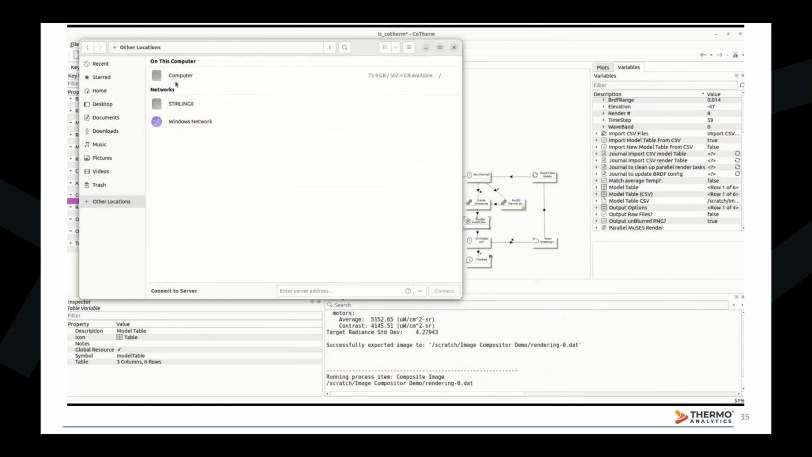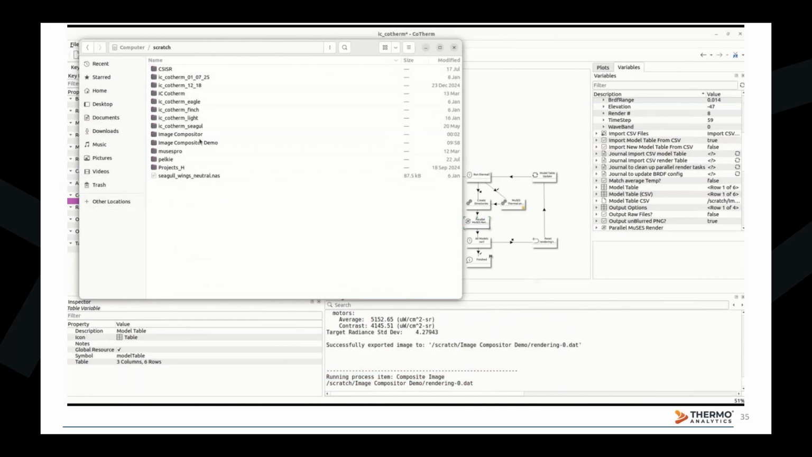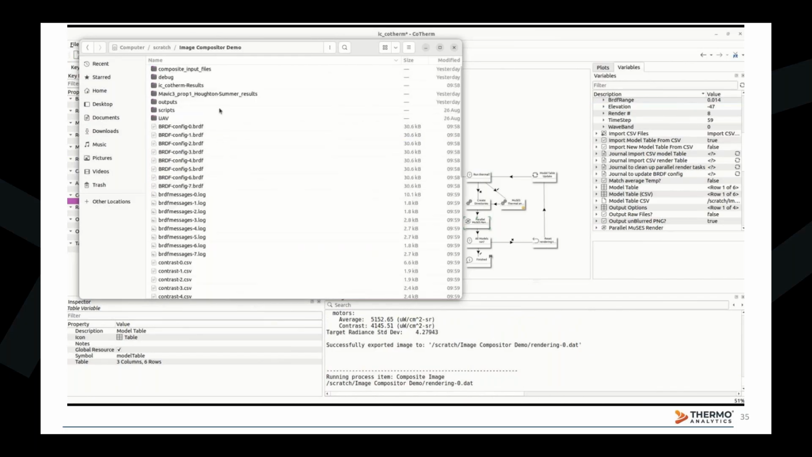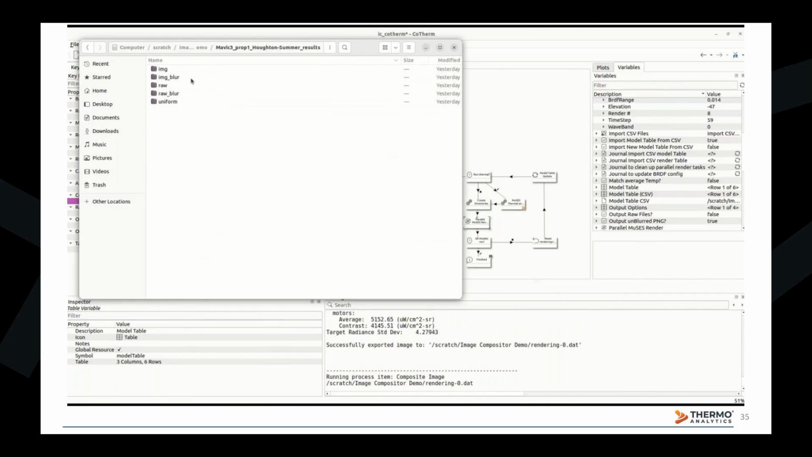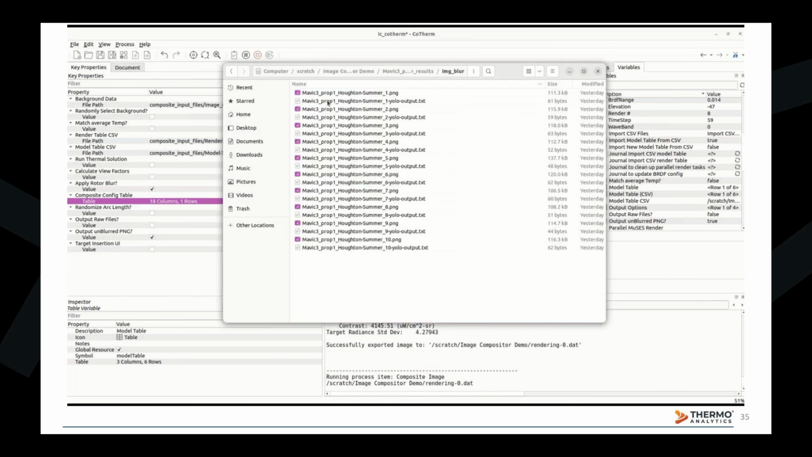It then performs the BRDF rendering using a MuSES license. The target is extracted from the rendering and inserted into the selected background image. Post-processing is then applied based on the user's selection and specified file format, and the specified file formats are produced. Here are a couple sample composite images produced by this process.